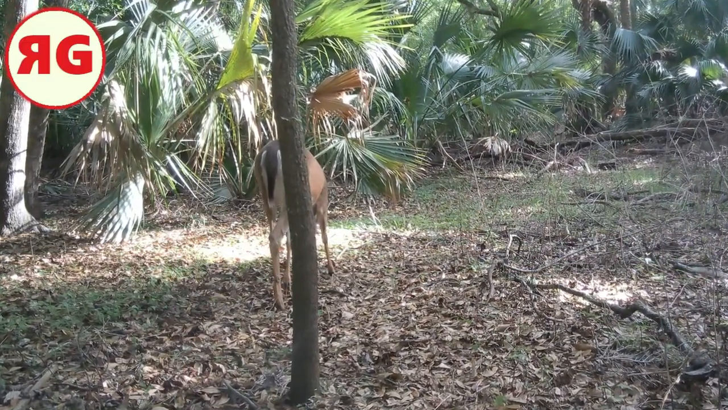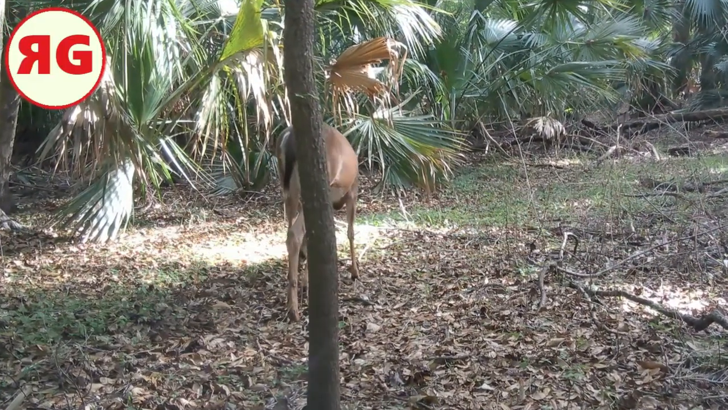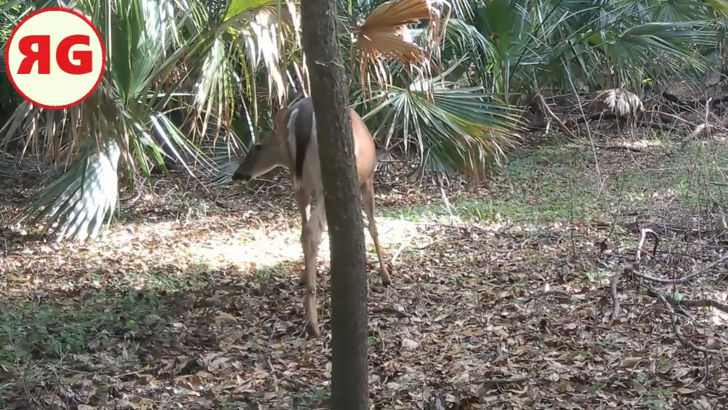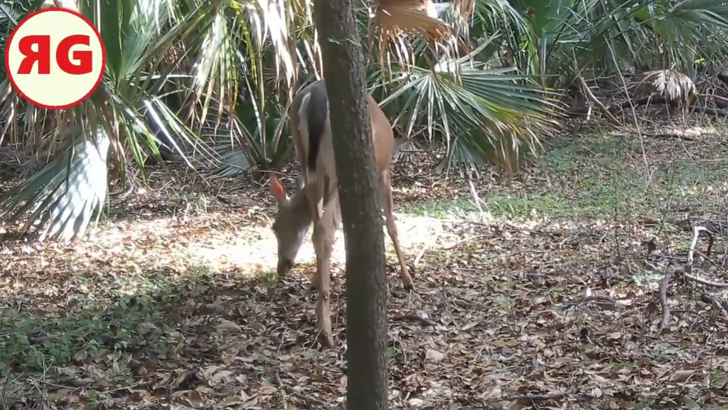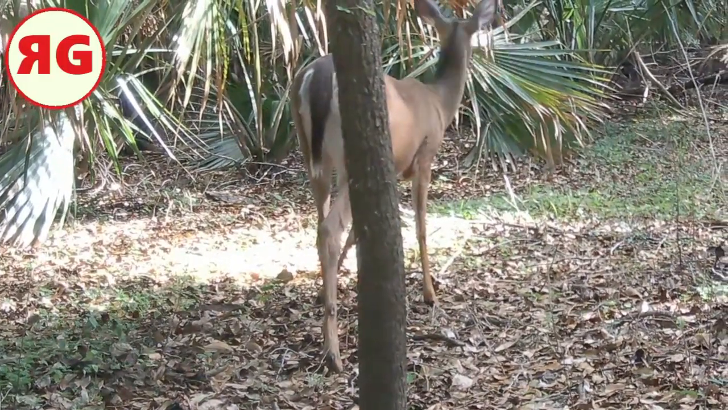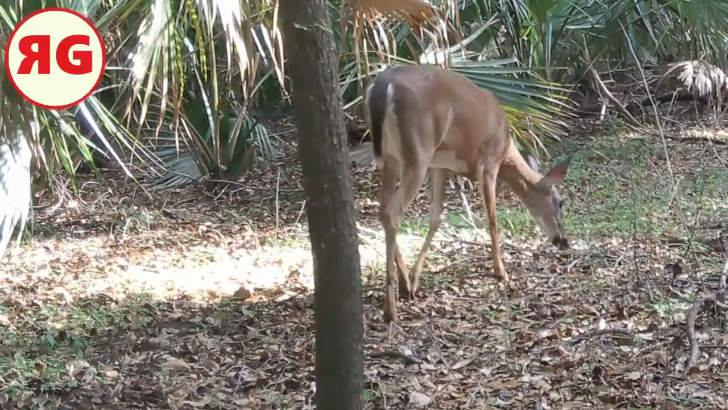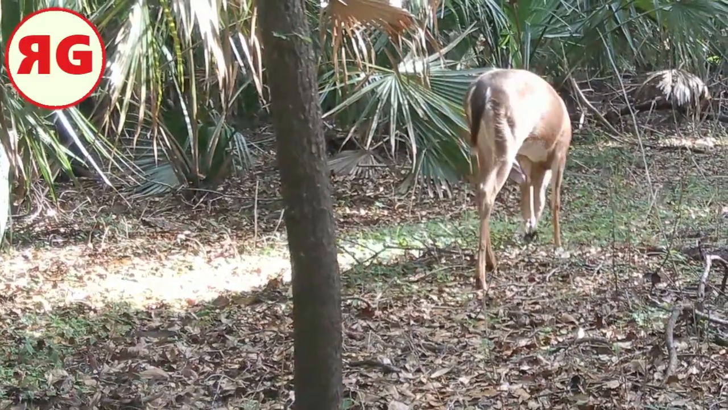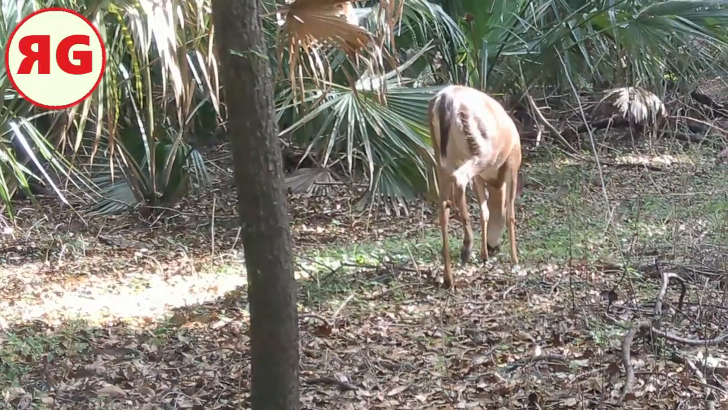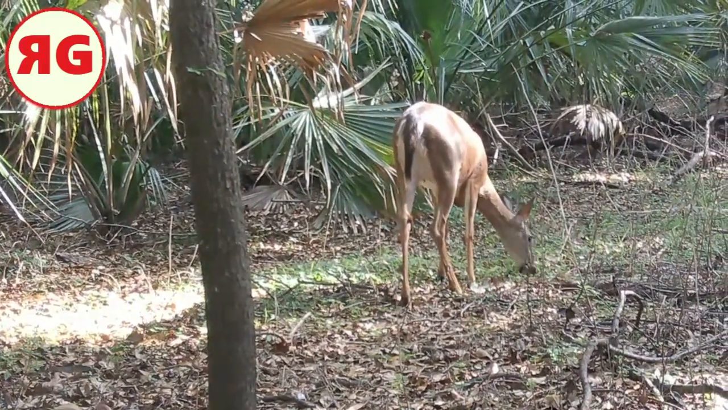I don't think this deer knew the camera was there, but the deer's effectively hiding behind that little tiny tree. I don't know how, but I don't know what it's finding there. Maybe some acorns or something. And here it is. Not grazing, just browsing. Just looking for something to snack on. Their lives are pretty simple. Just eat, sleep, don't get eaten. Repeat.